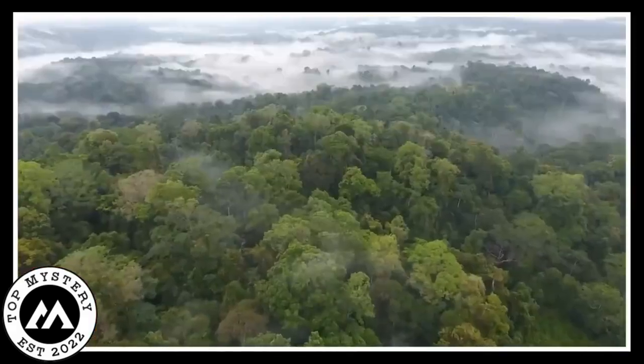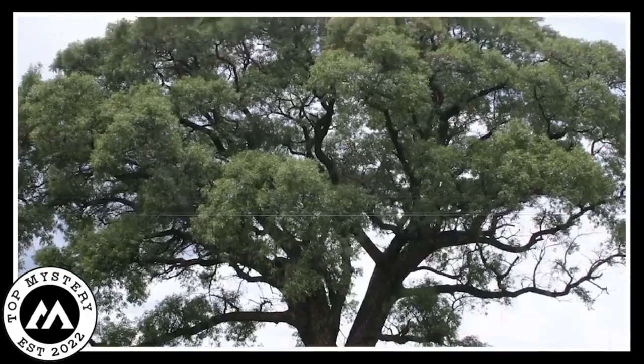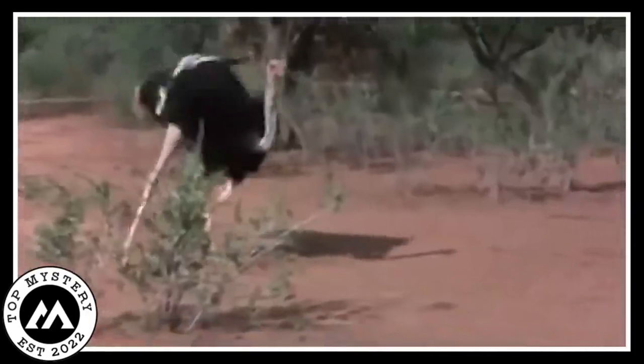In the heart of Africa, a trail camera caught nature's happy hour, a wild gathering under the marula tree. Picture this: elephants, monkeys, and even ostriches munching on the juiciest, ripest fruits straight from the source. It's like a fruity buffet, and these animals are the VIP guests.